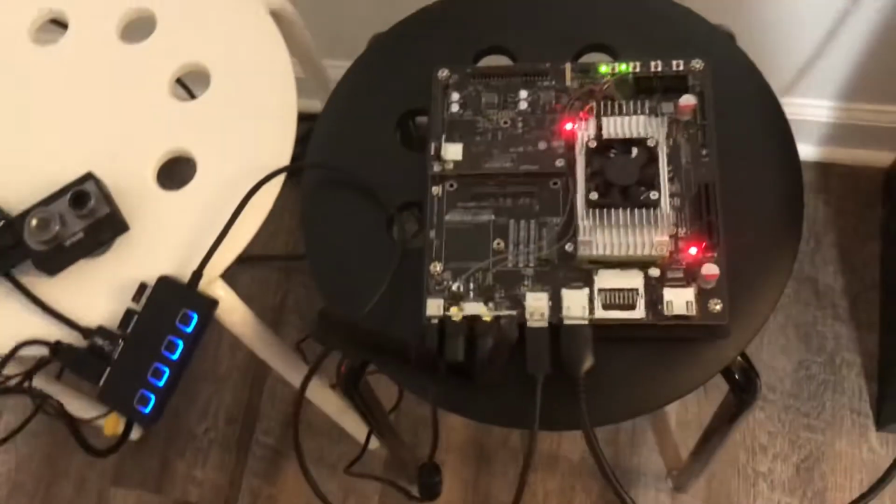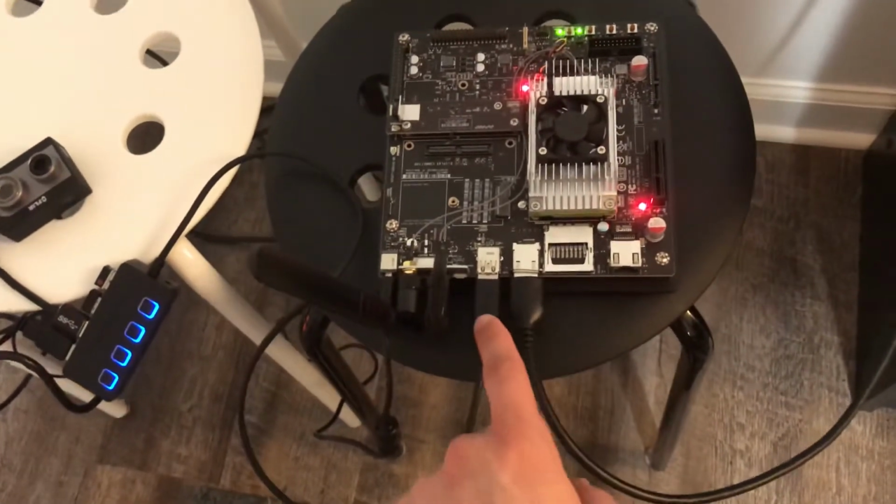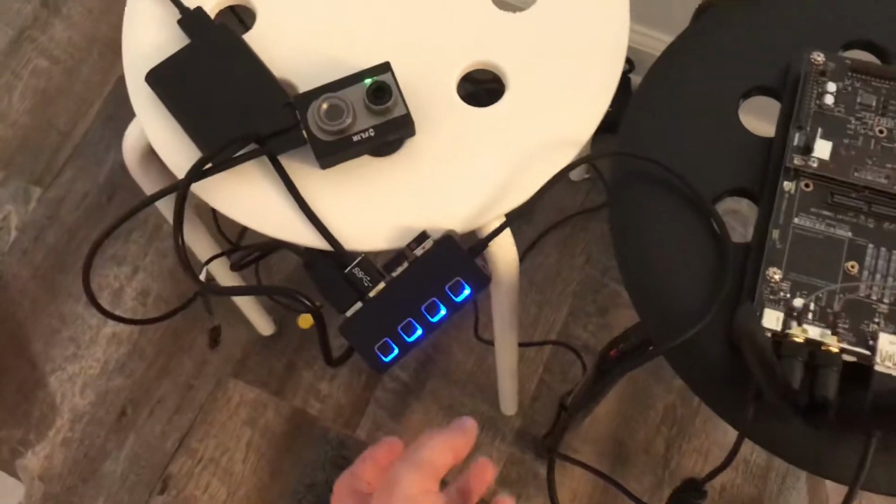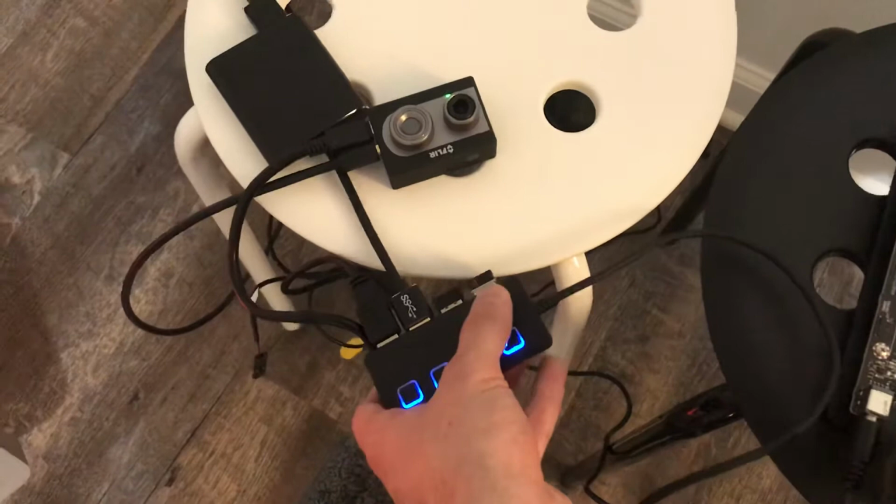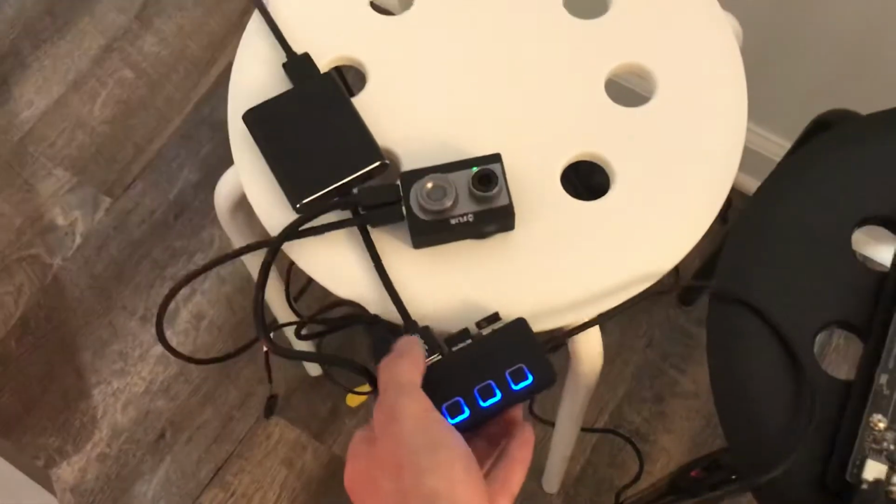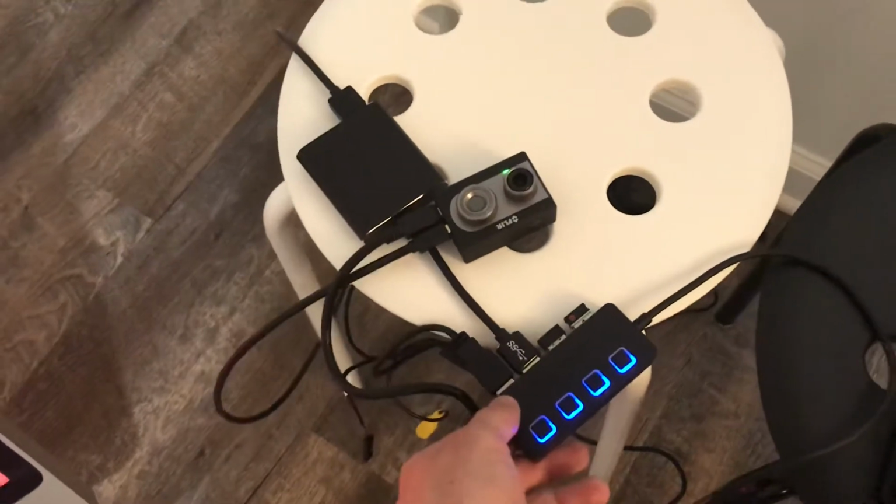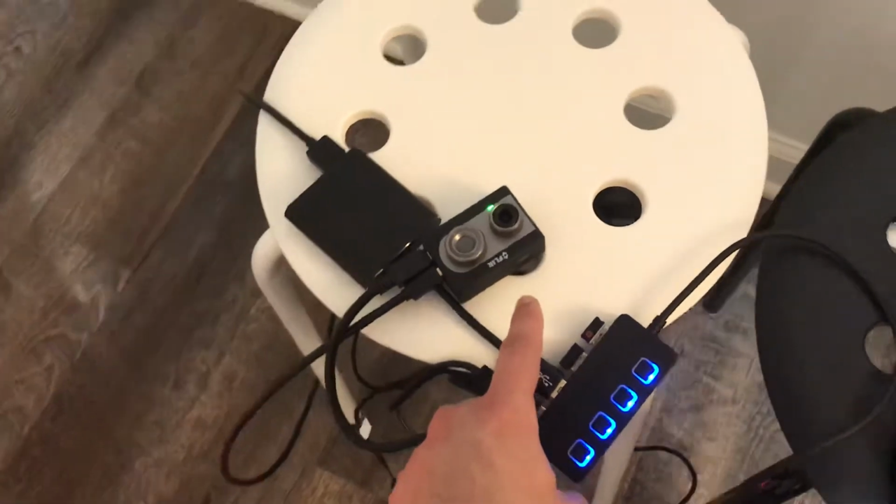Let me explain here that the USB output of the Jetson goes to the USB hub, and the USB hub has 4 occupied slots. 2 of them are for the mouse and keyboard. One of them is for an HDMI to USB video converter, which I'll explain in a second. And one of them is a USB cord which powers the FLIR Duo, which is the camera that we're using.